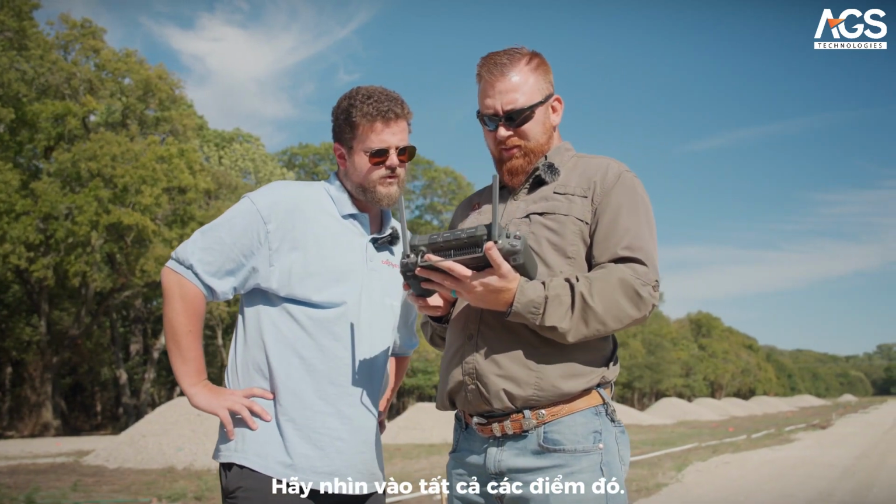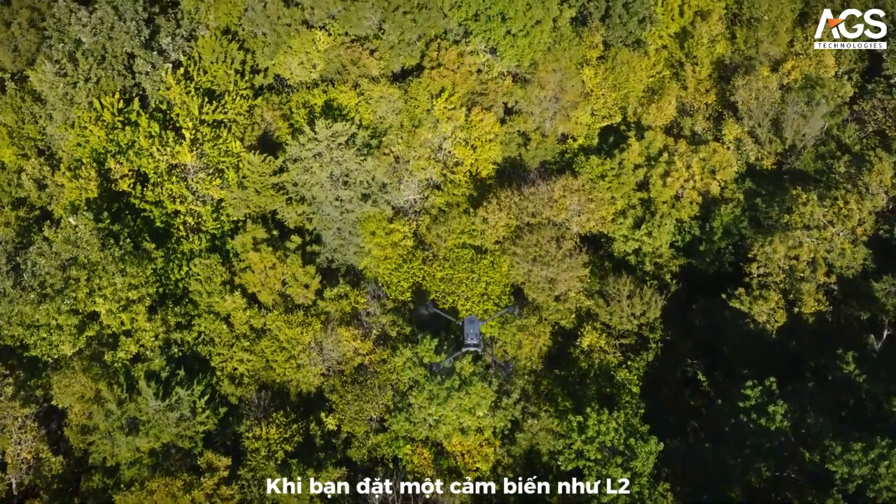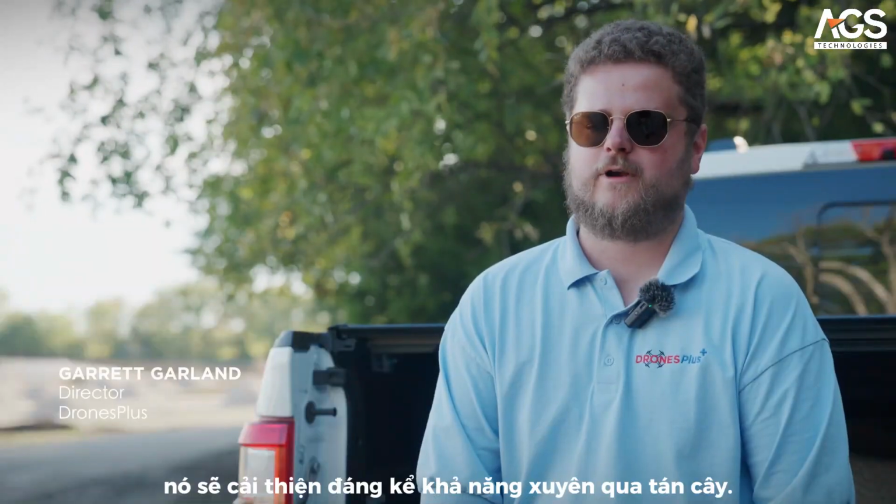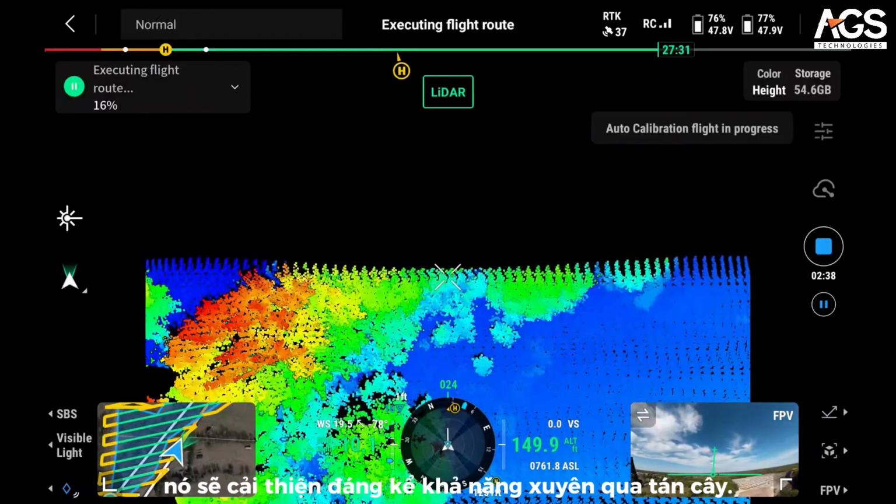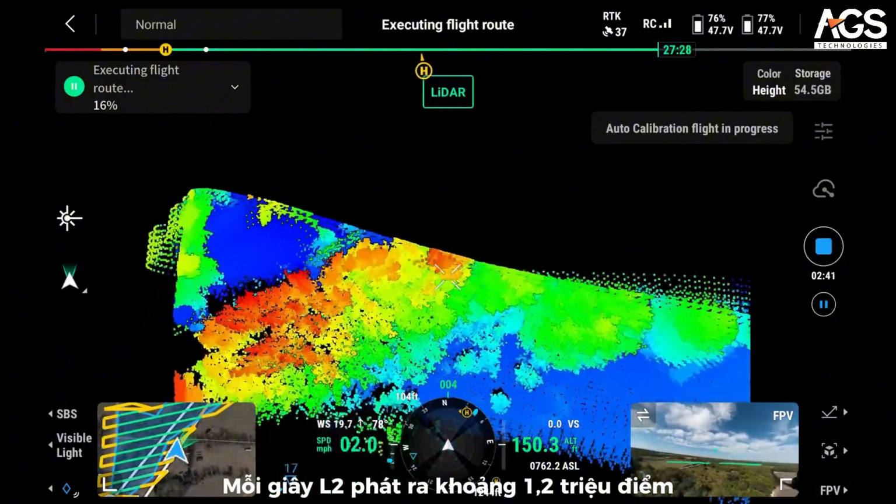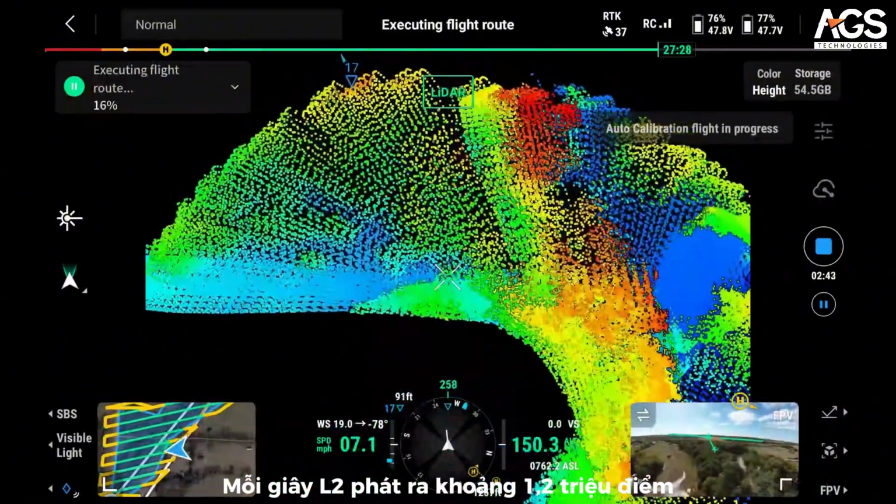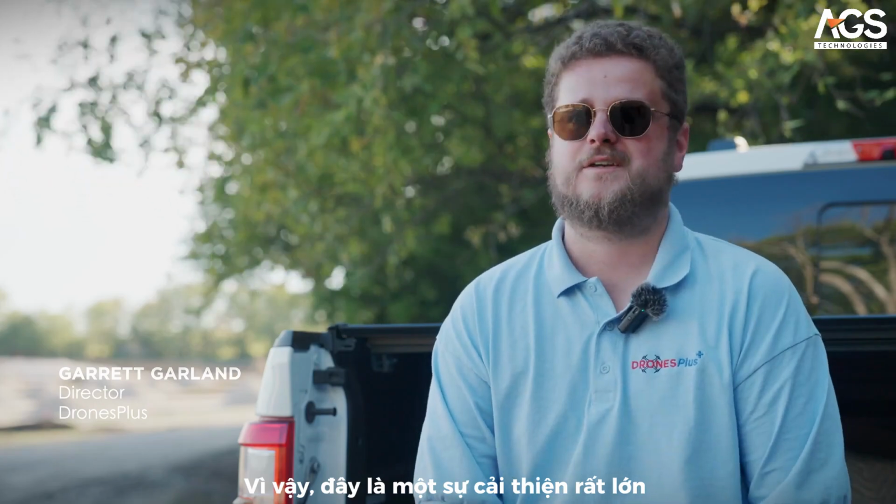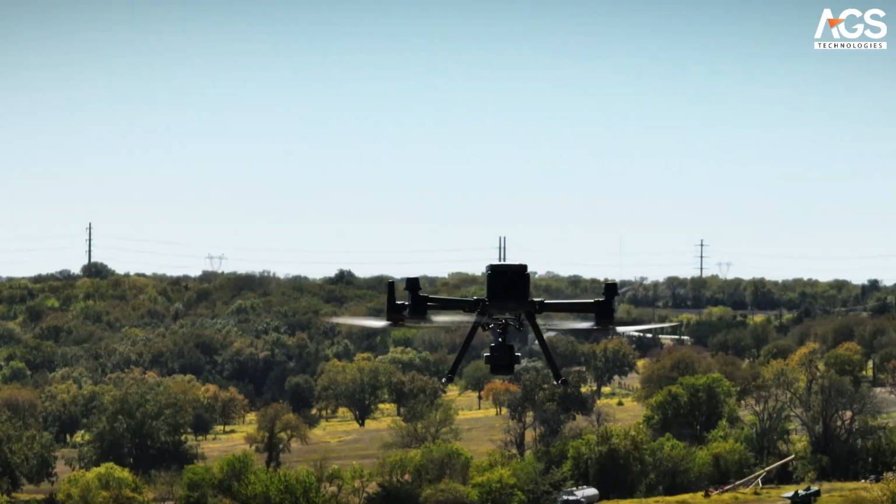Look at all those points. When you get a sensor like the L2 up in the air above the trees, it's going to greatly improve your penetration through the canopy. We're sending out with the L2 about 1.2 million points per second. So we're seeing great improvements on efficiency versus traditional ways of scanning.